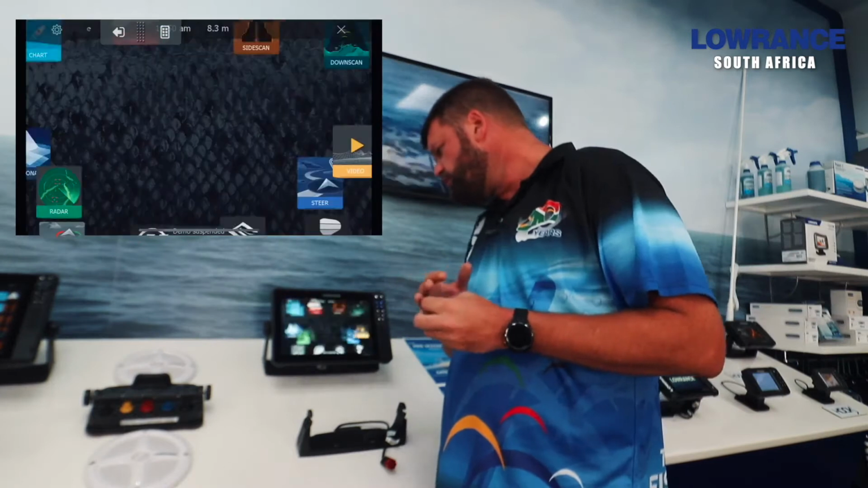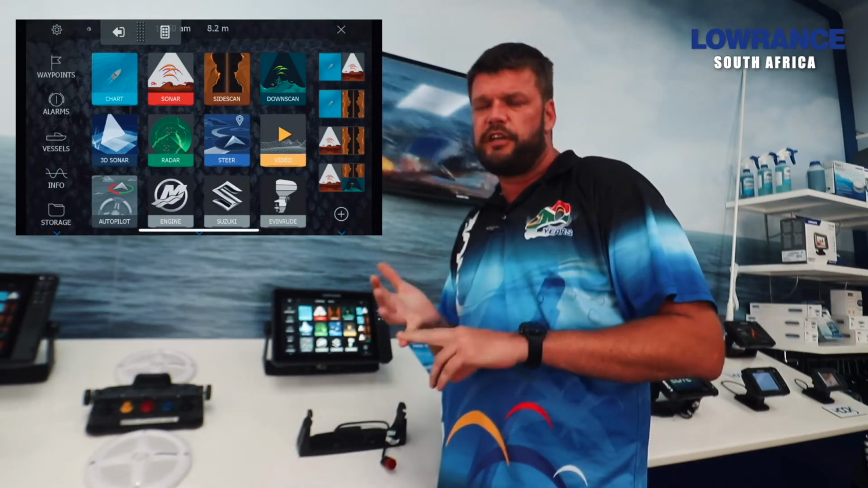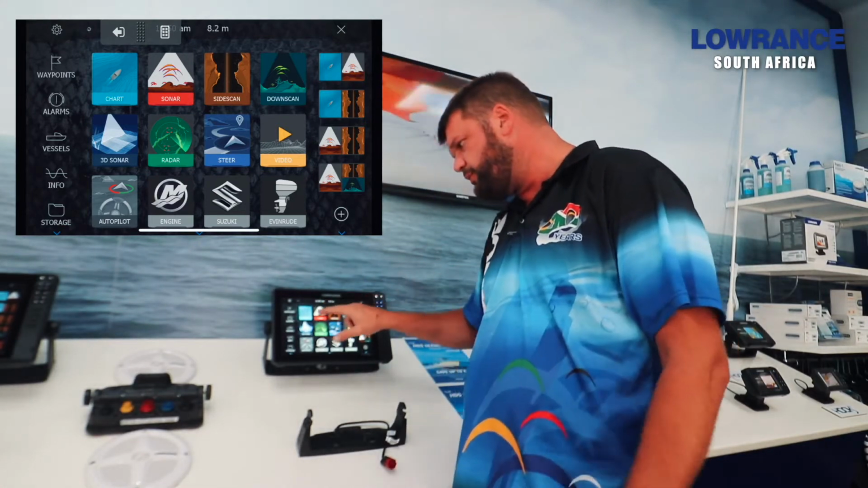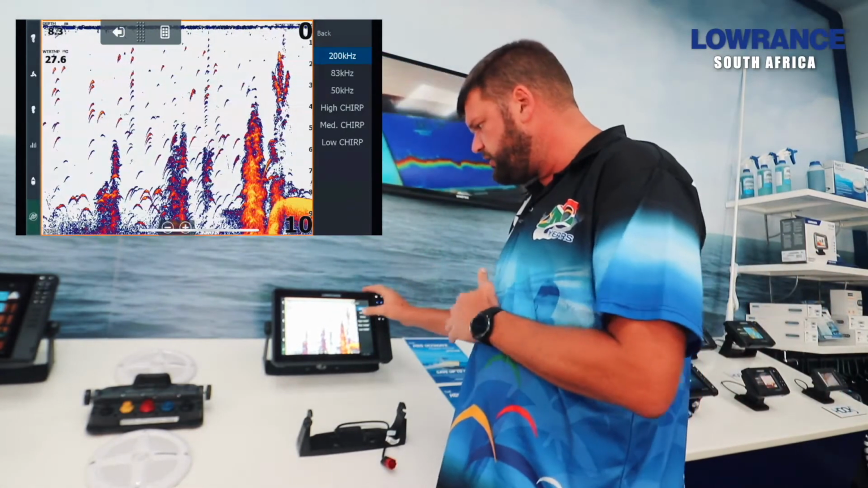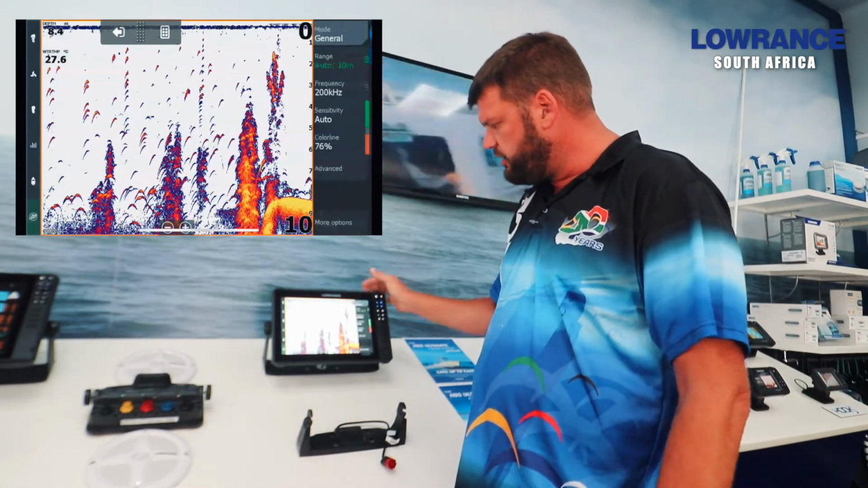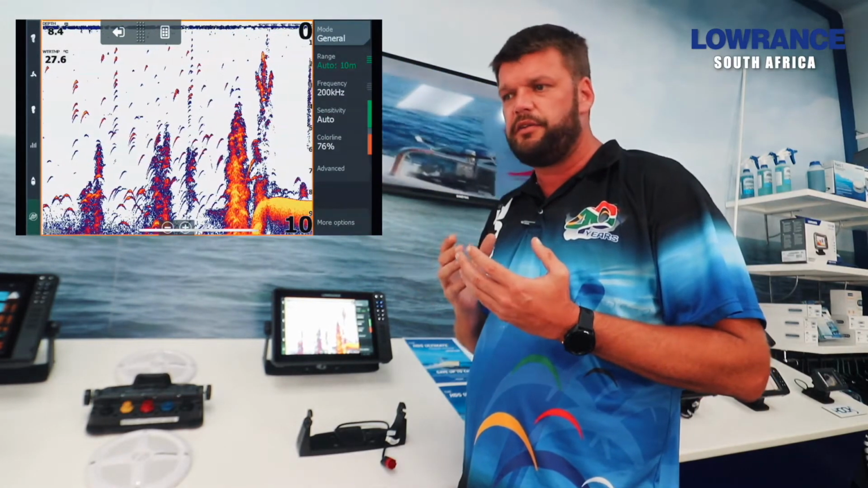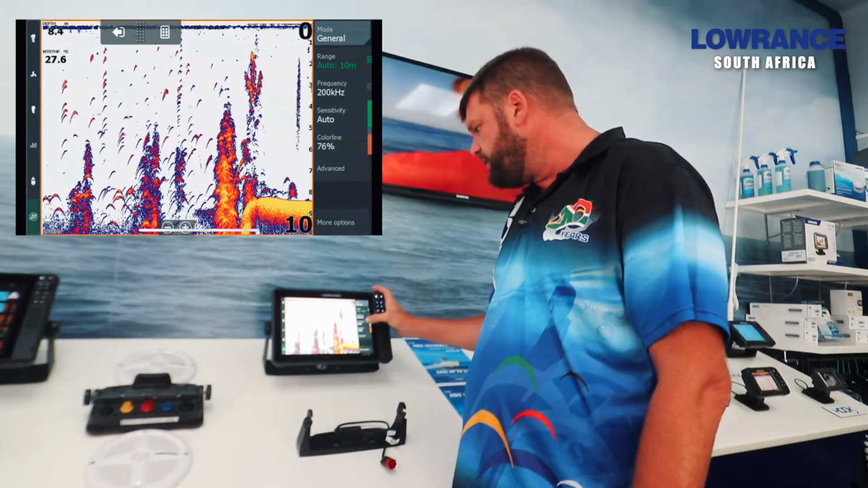Frequency. For the frequency, we've got fixed frequencies at 50 and 200, and then we've got the dedicated chirp as well. Depending on which transducer you purchased with your unit, this is where you're going to set it up. Our general fishing frequency to look for thermoclines and fish targets in the water will be 200 kilohertz.